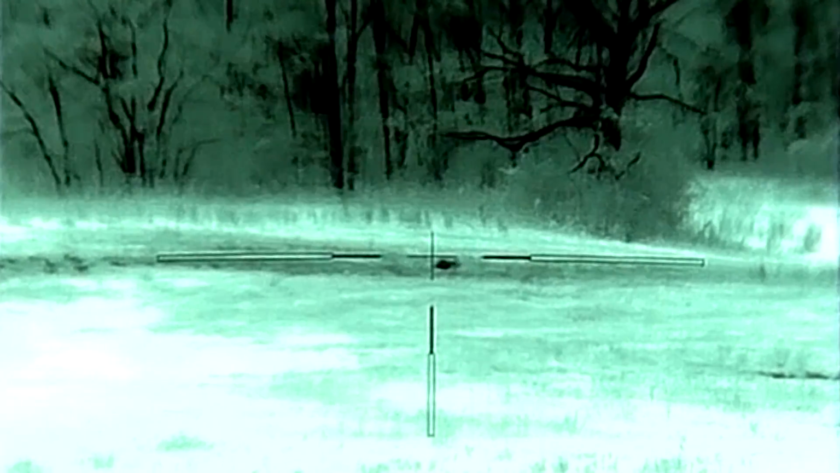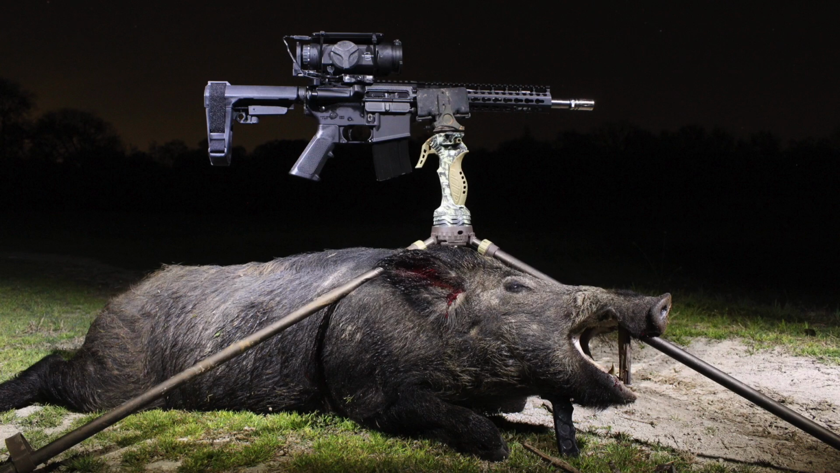Making pancakes, making bacon pancakes. Get some bacon then put it in a pancake. Bacon pancakes.